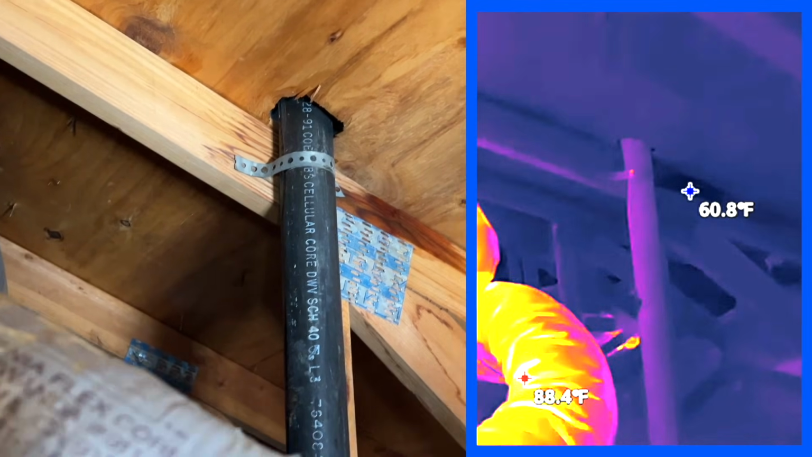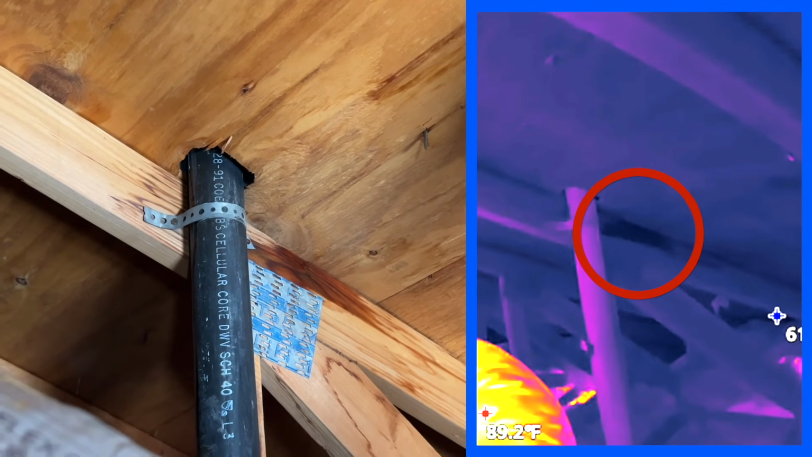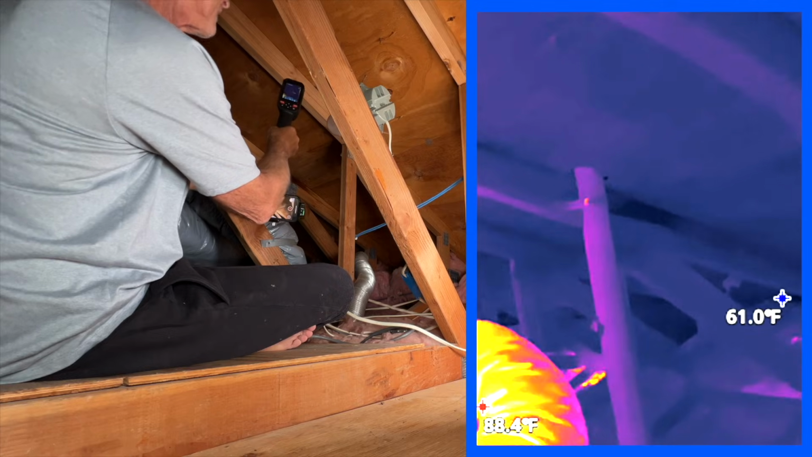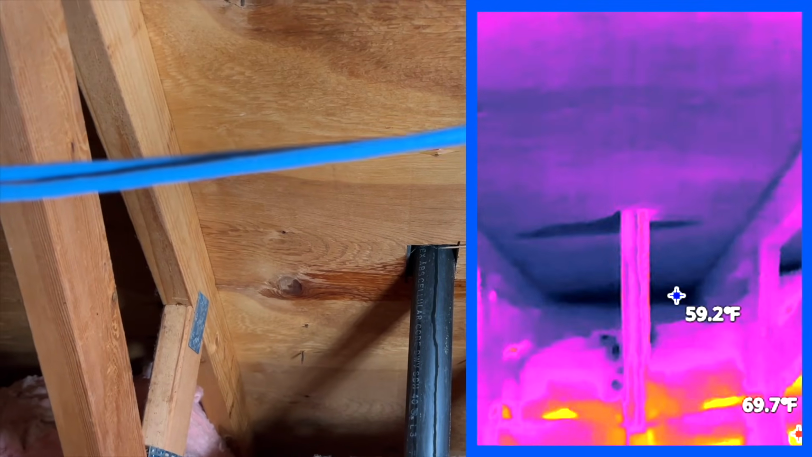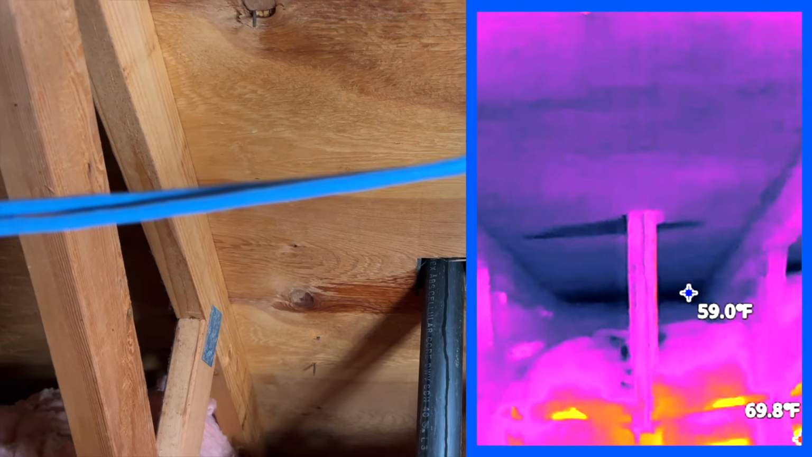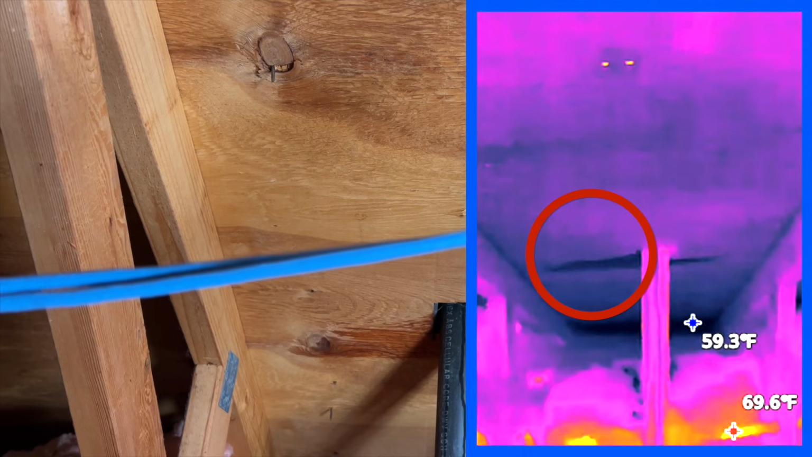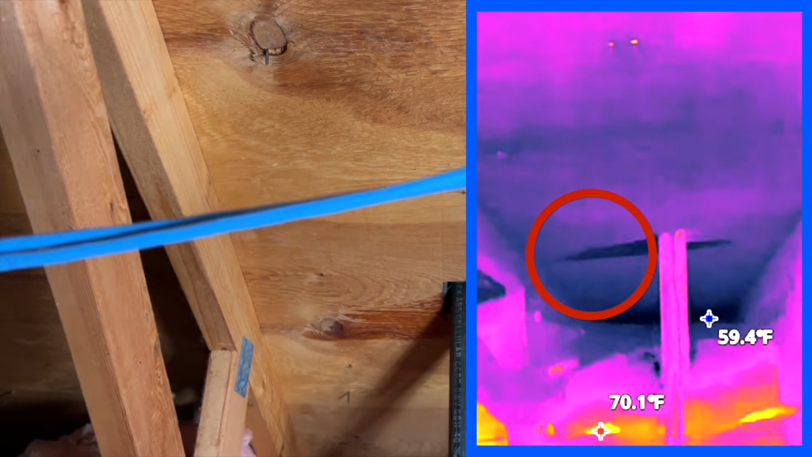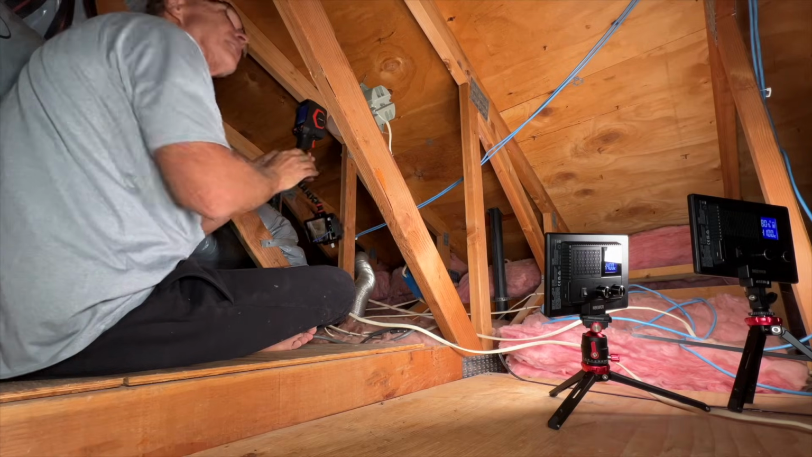Just kind of come down, and then right over to the side, you see all that dark area or blue area. That's definitely a leak. And then when I come over on this, you can see the stripes going right down, and then at the top where you can see it's leaking. So that's definitely a leak. And then we had one more leak way in the back. Other than that, I think we're good.